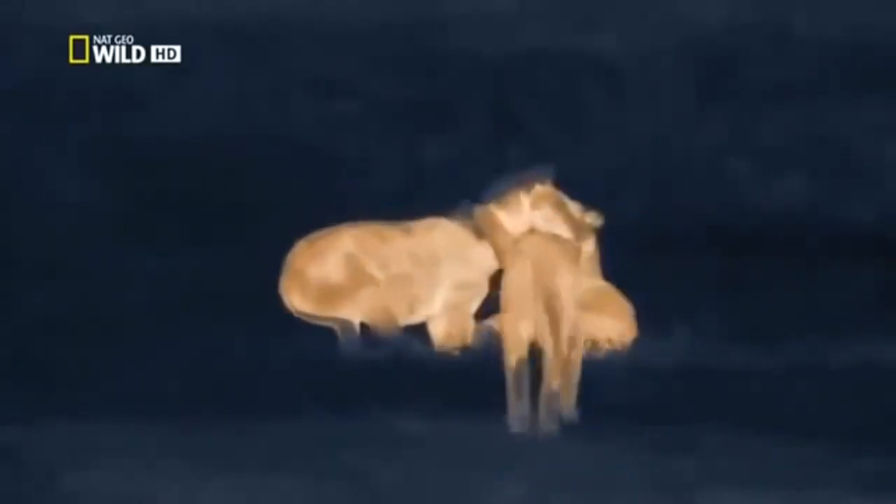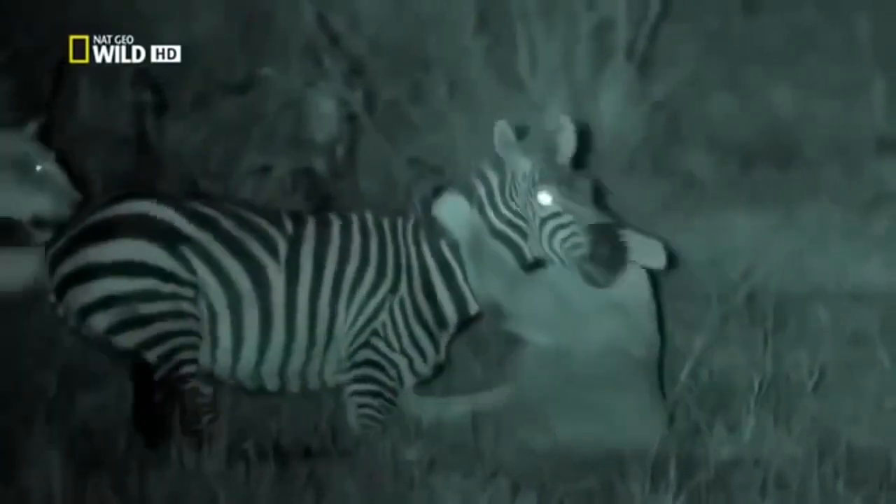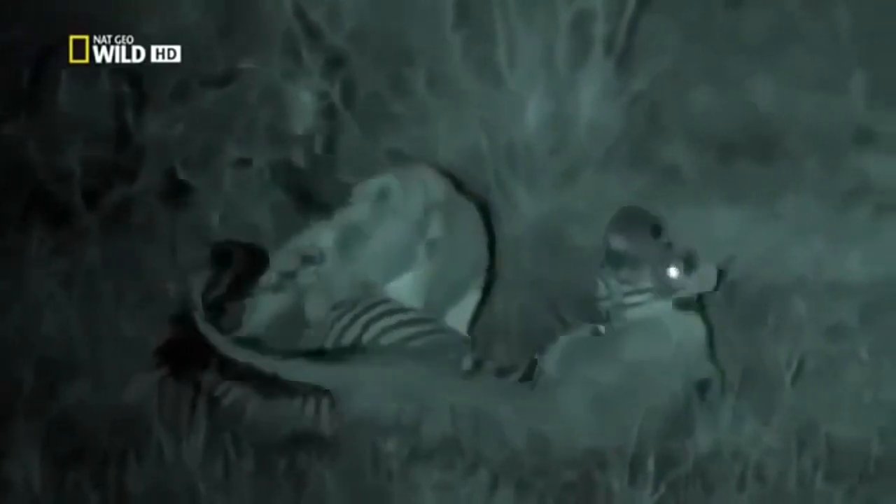Her claws couldn't get a grip on the zebra's wet hide. But following the sounds of the chase, her sister is there at the ready and grabs the stallion. Clearly, these two have mastered the art of teamwork. One lioness on her own could barely hold this muscular stallion down. Two together can finish him off quickly.